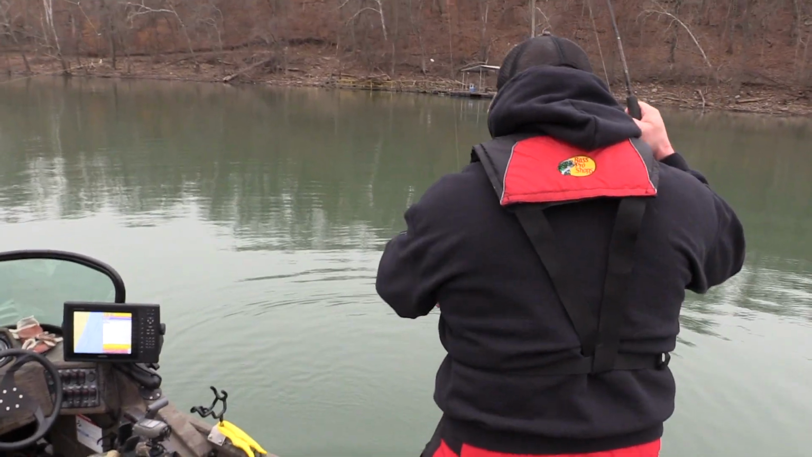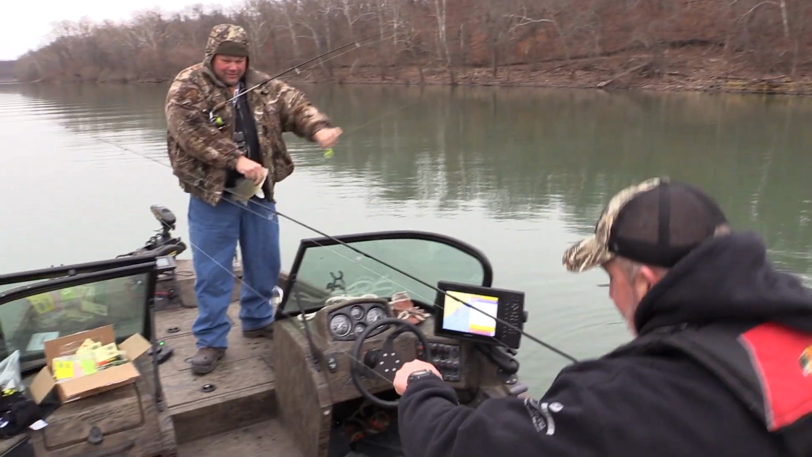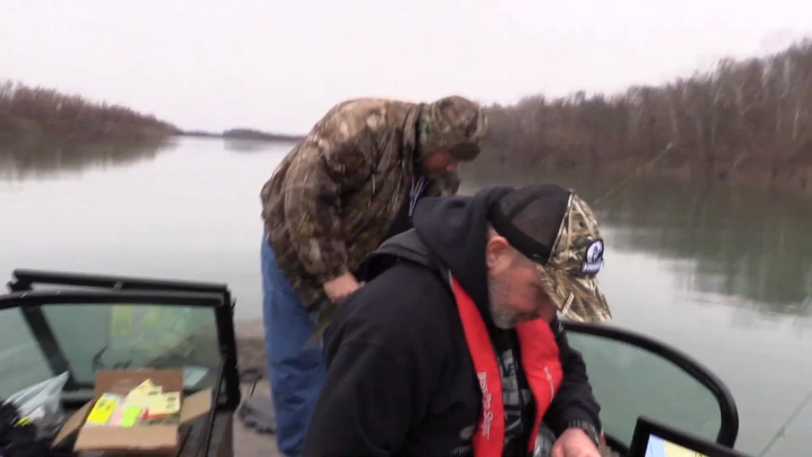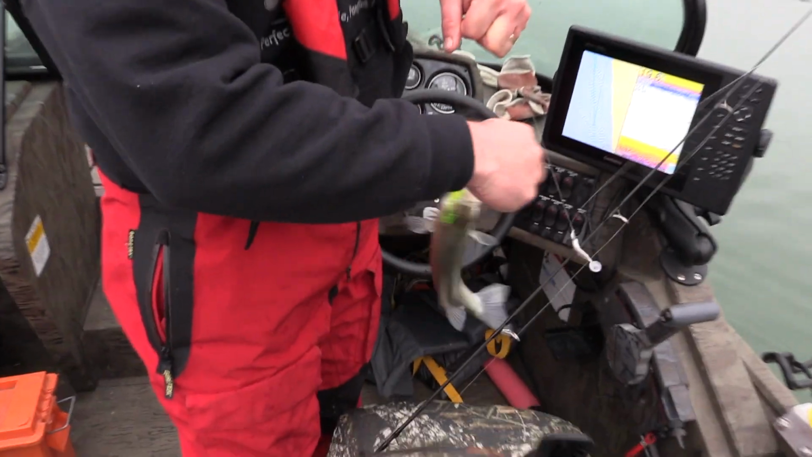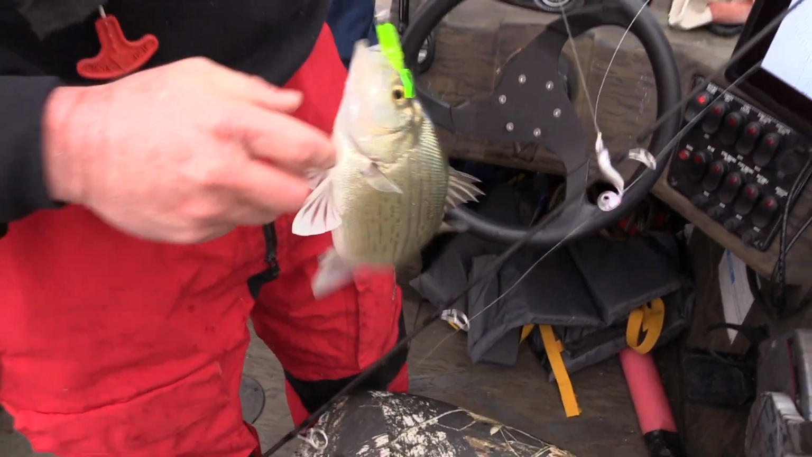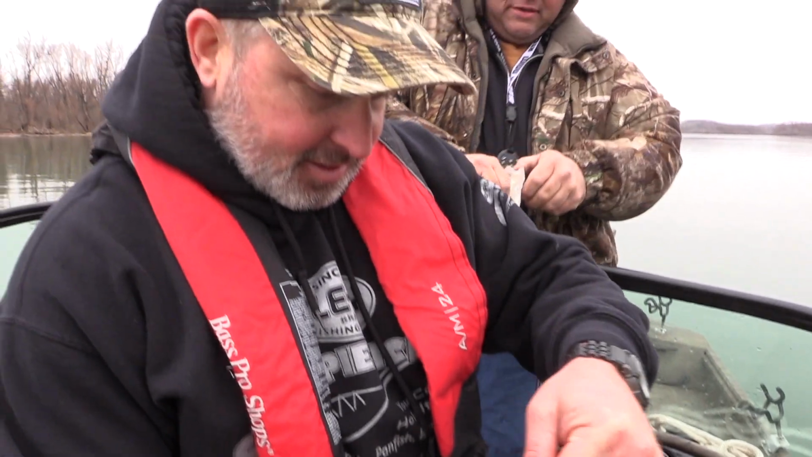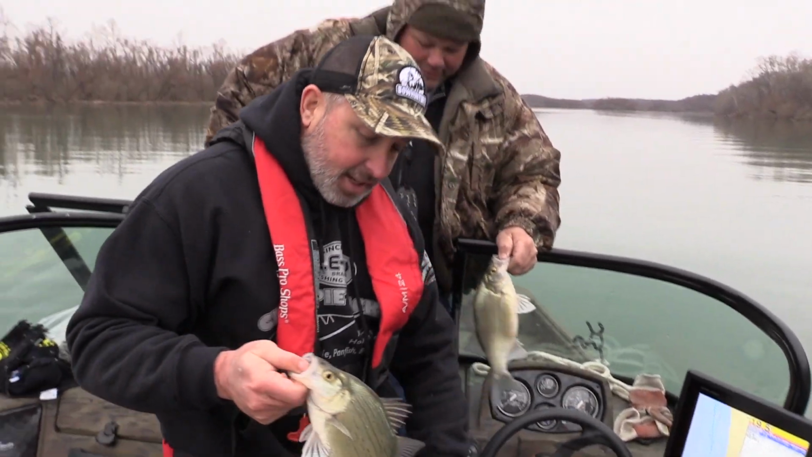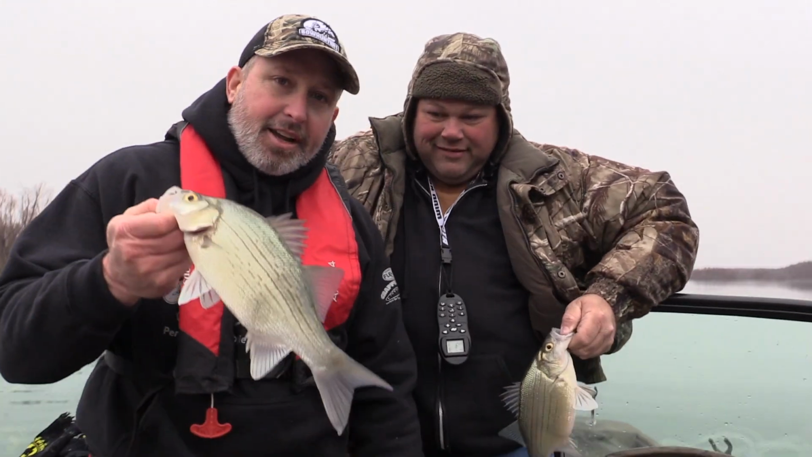I get up here by Matt. I'm gonna take my fish from the little go-go minnow. You got a go-go on, or did you have the kaboom on? I had the kaboom on that time. Okay. All right, I'm gonna take that off there.